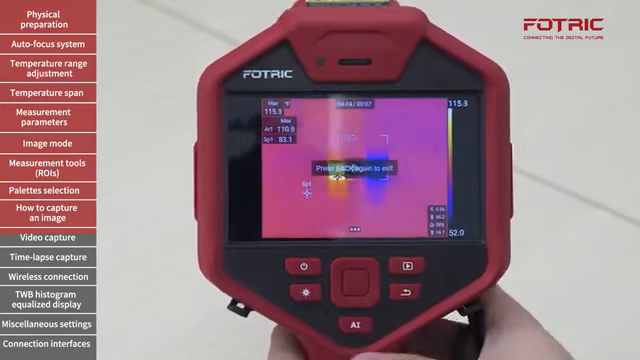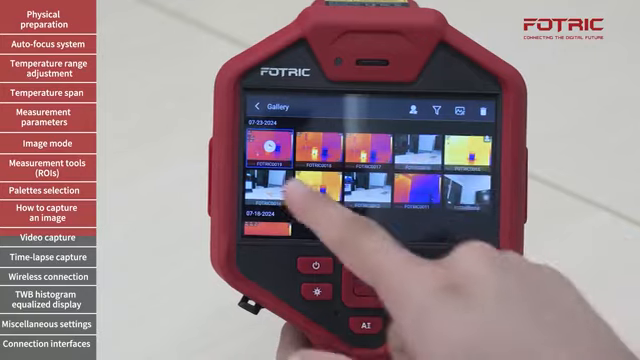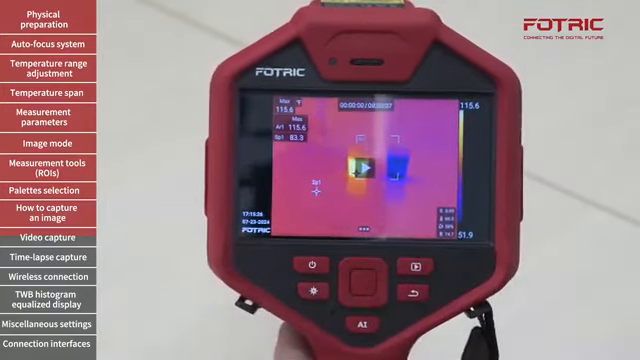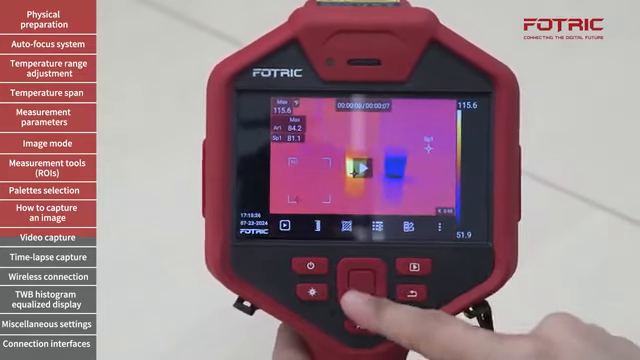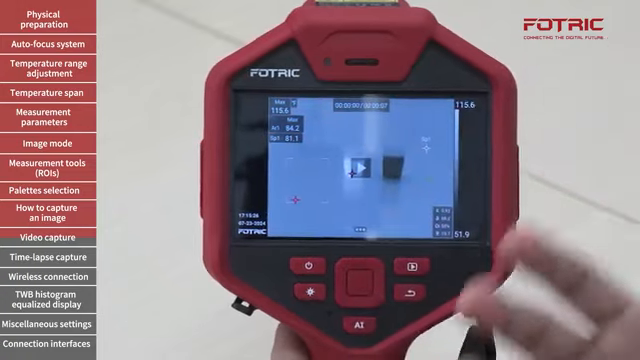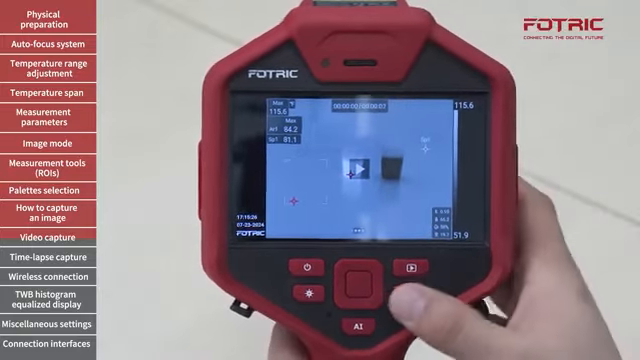And then I'm going to press the picture taking button once again. The camera is going to save it. If I go to the gallery, you will see a video right there. Tap in again. I can open the video, replay, but not only that, I can relocate any of the measurement objects. I can also change the palette of that video. So this is a video that I can completely customize and edit on the camera without the need of going back to the computer.